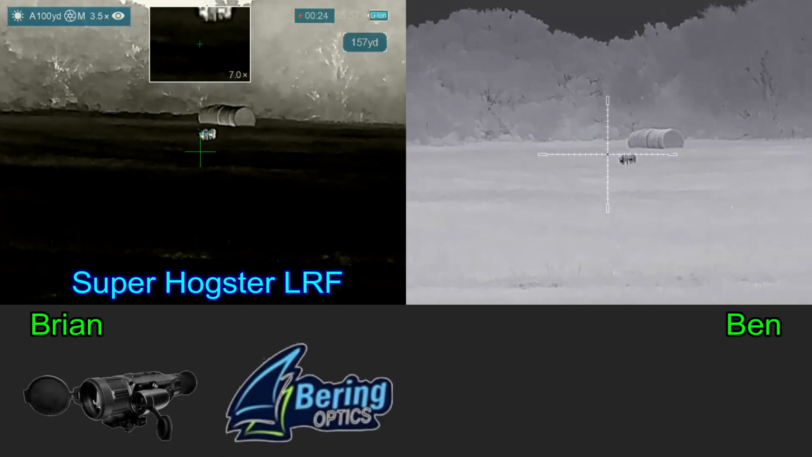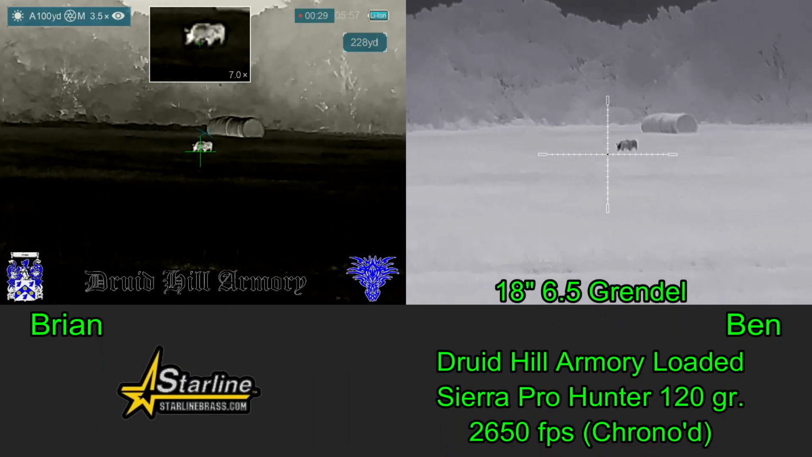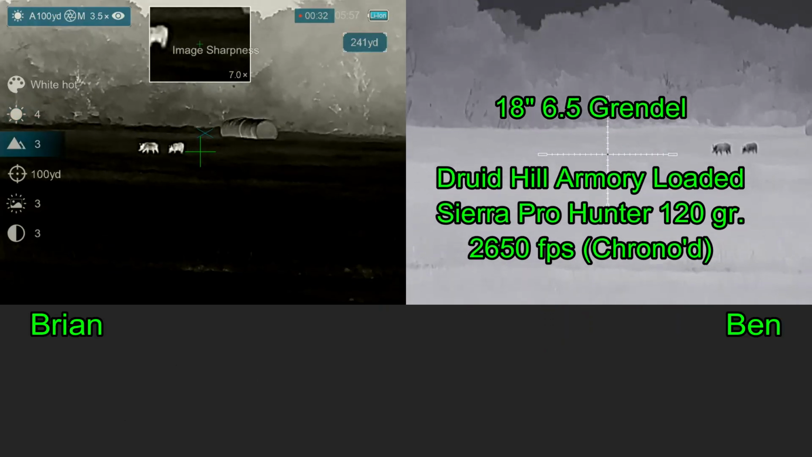Now, I'm powered up and recording before Ben, but I'm still trying to rectify a problem that I don't have all 3 of my tripod legs on the ground, and so I'm balanced on 2 legs. So I'm getting video with my Super Hogster LRF, which Ben is also using, and I'm shooting a 6.5 Grendel with Druid Hill Armory loaded Sierra Pro-Hunter 120 grain bullets.